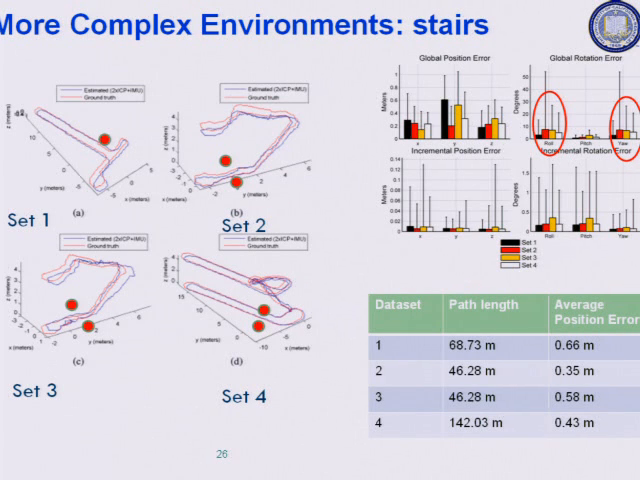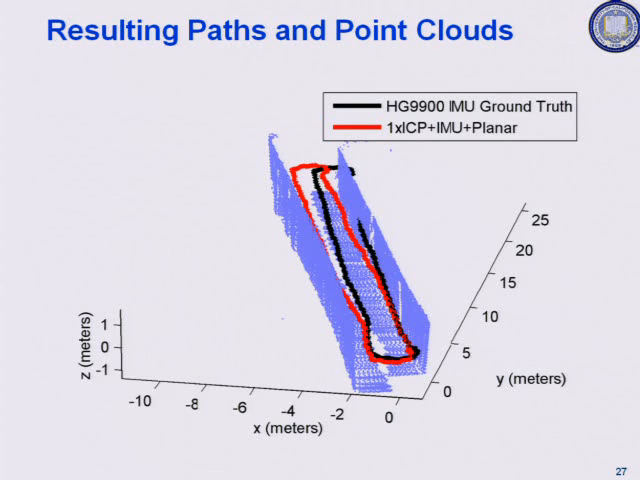For example, in this data set 4, we walked 142 meters about, and average position error is 43 centimeters. That means on average, each position is about 40 centimeters or so off. Okay, so once you localize, i.e. compute X, Y, Z, and yaw pitch roll of the backpack, you can then build the point cloud, and that's shown here. So this uses the 1 times ICP plus IMU plus planar approximation to give us the estimated path,